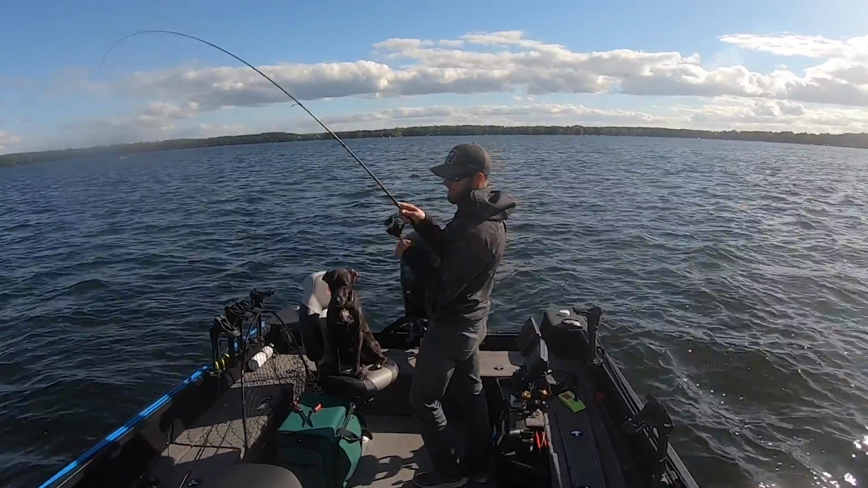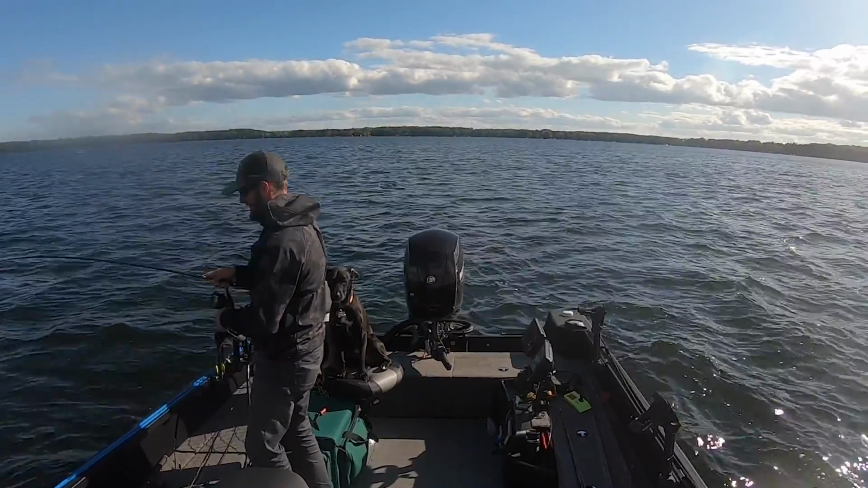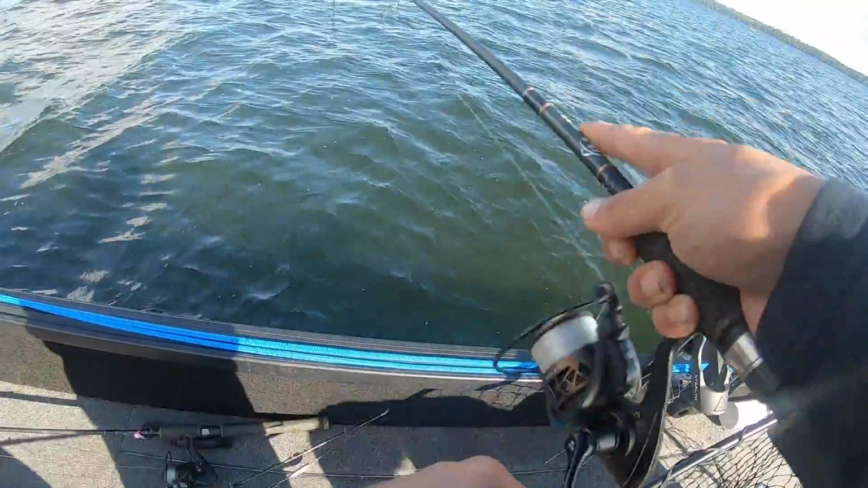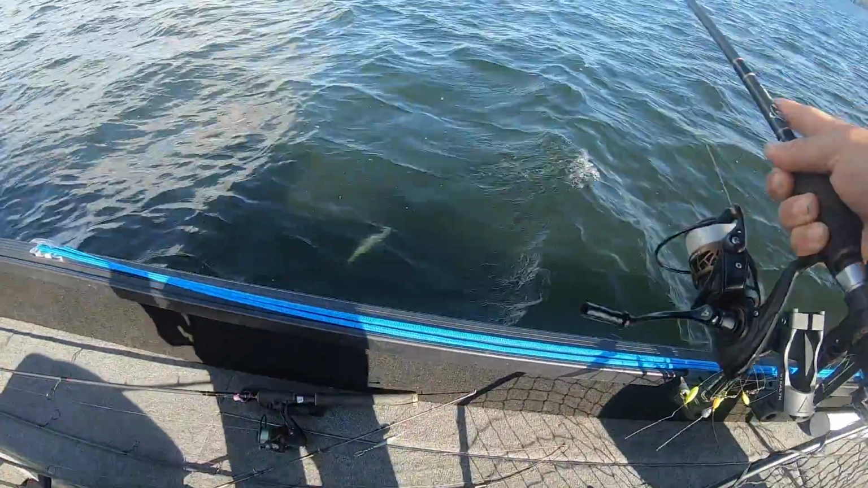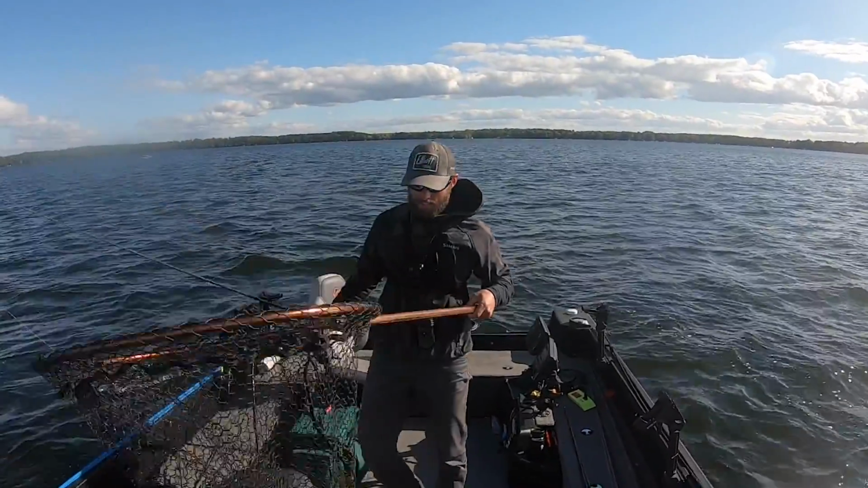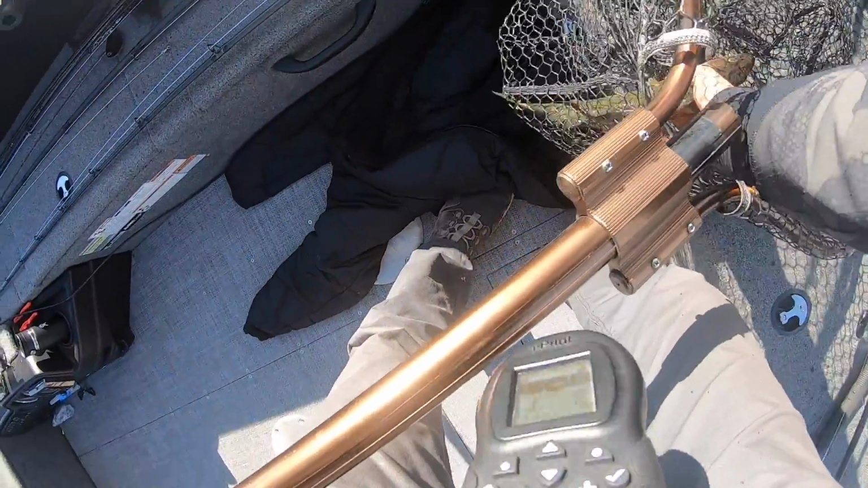Oh, fish on right there. Just saw that pod, dropped on him, just working over this big long transition here. Yeah, not too bad. He's kind of chin hooked, so he felt even bigger, but we'll take him. Another nice keeper. We're fishing for about 10 minutes, we'd have our limit of eater walleyes.